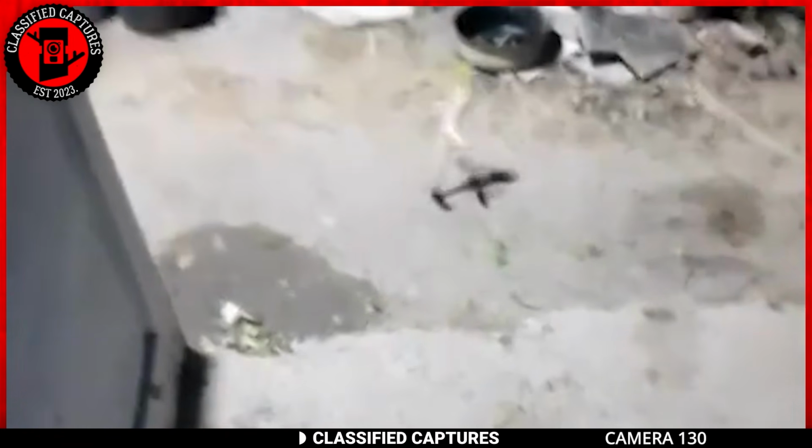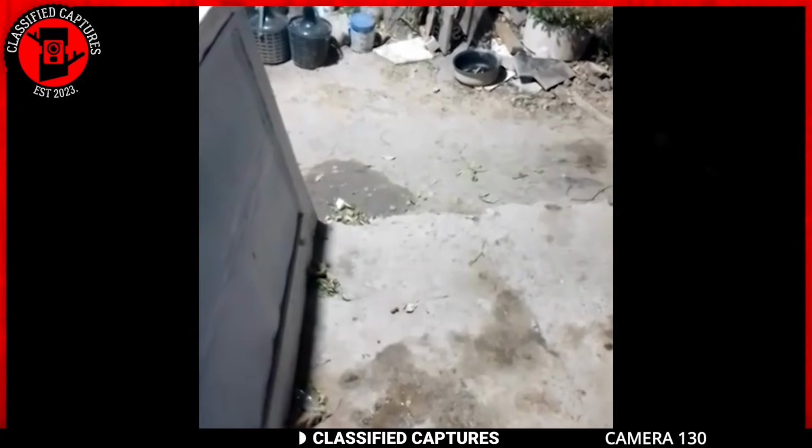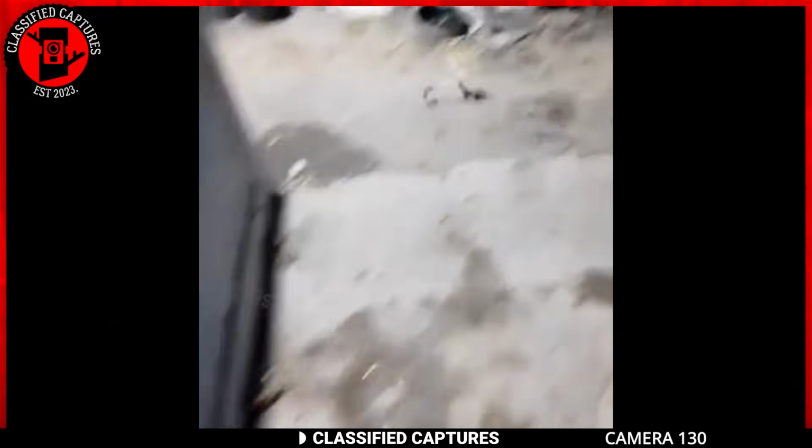The speed and size of the creature make it difficult to identify clearly, leaving us to wonder about its true nature. What do you think of the whole thing, though? Share your thoughts.